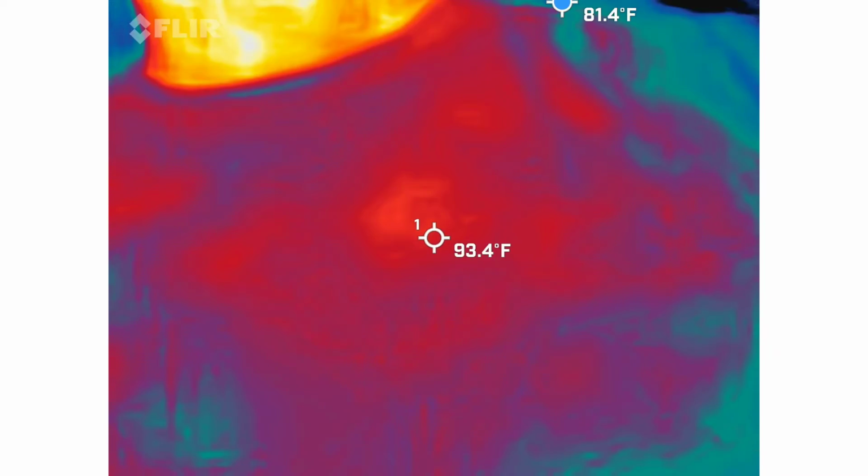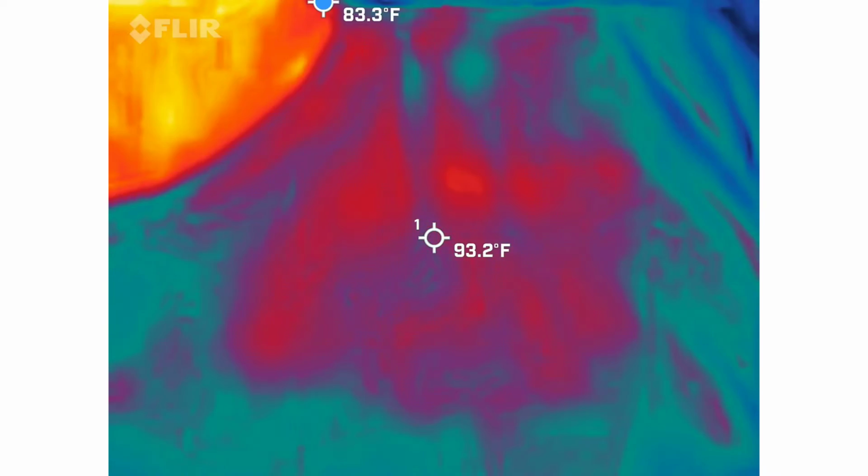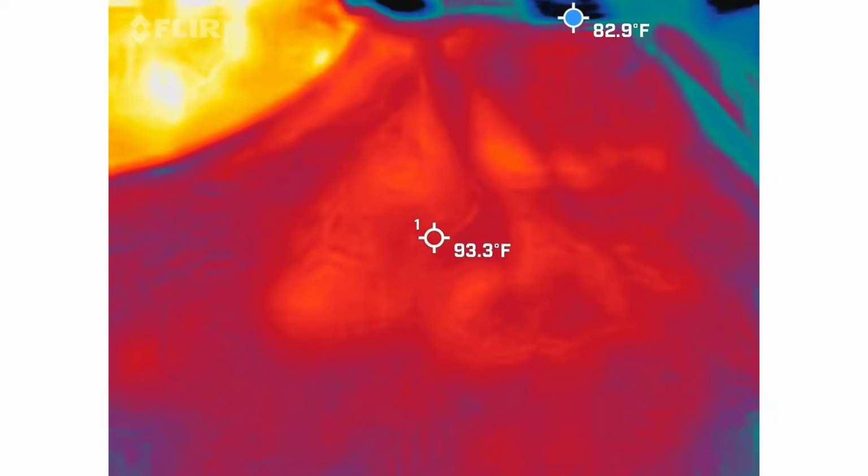So this is a FLIR camera, so what does that mean for you? This is what firemen use to actually help save people. Like, this is the real deal. Like, I didn't go around with some crazy phone app on this one.